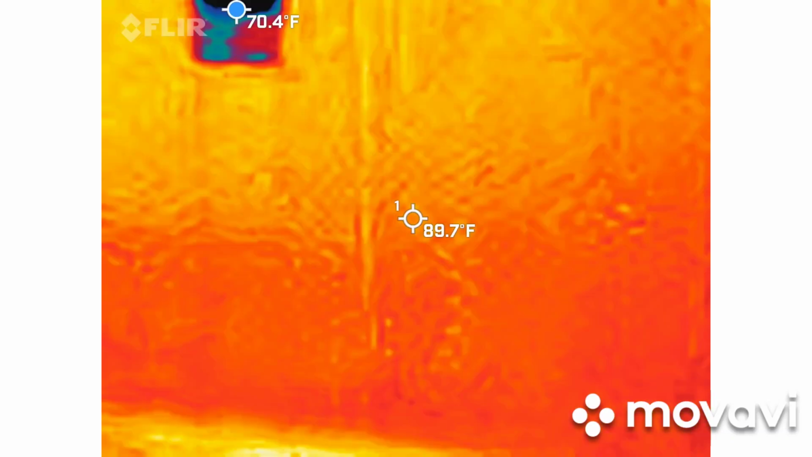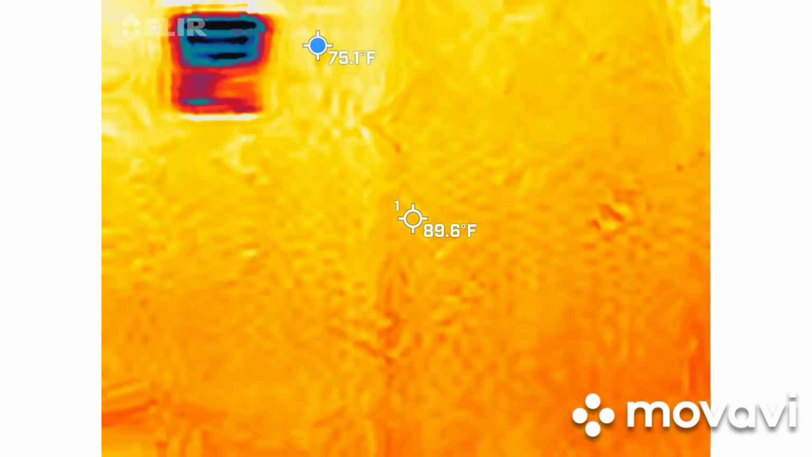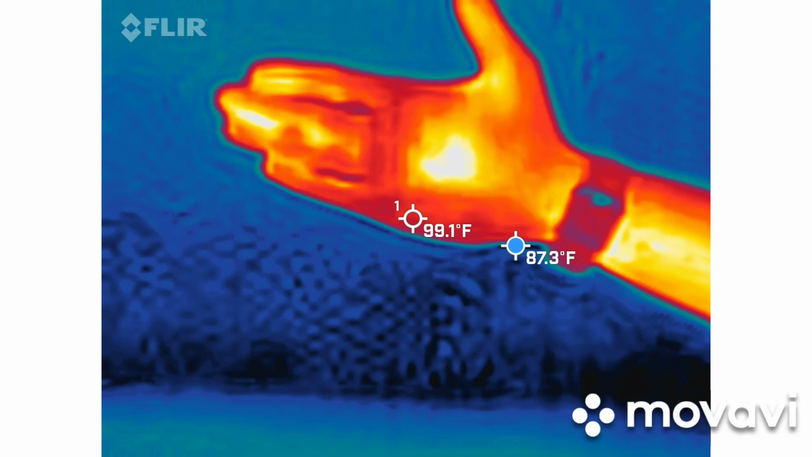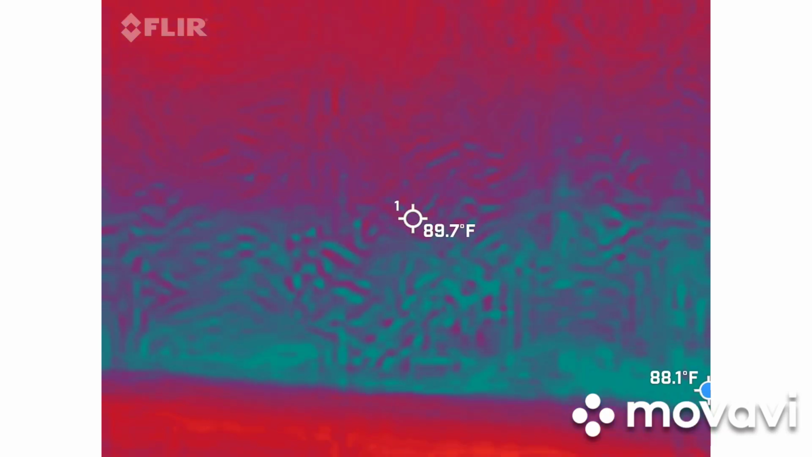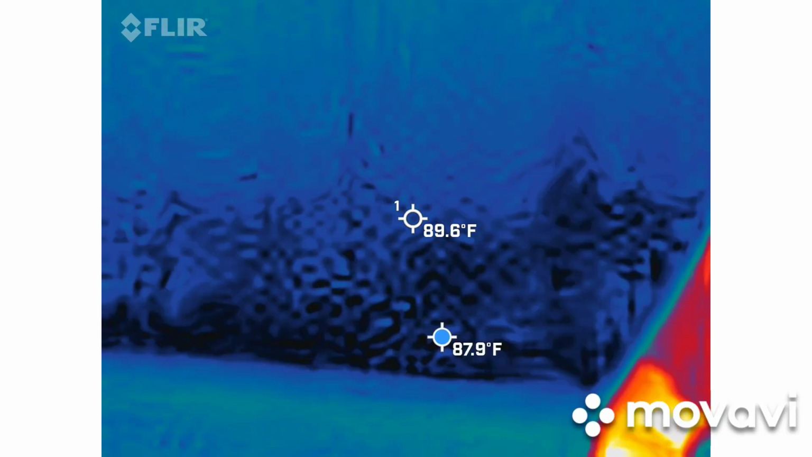It should bleed out mainly to one color, except for the window. Now go ahead and keep it there. Keep it on the blank wall. I'm going to put my hand into view, and the wall should change color. My skin is going to be the warmest thing out here, so you want to try to keep somebody with that big variation of color in frame.